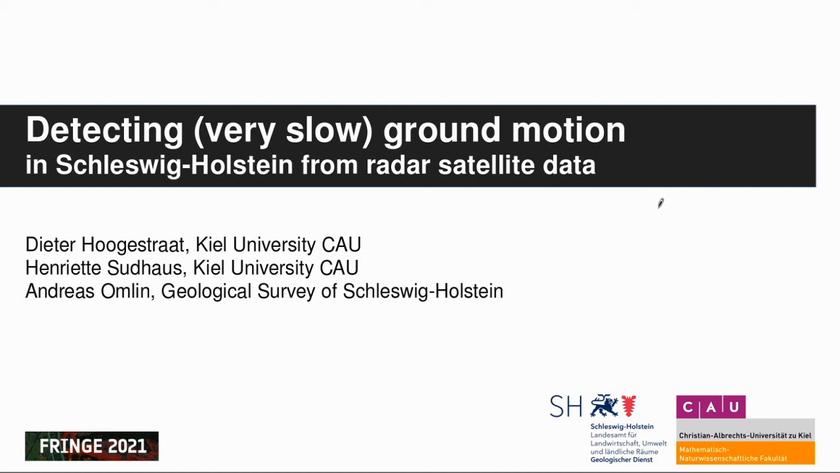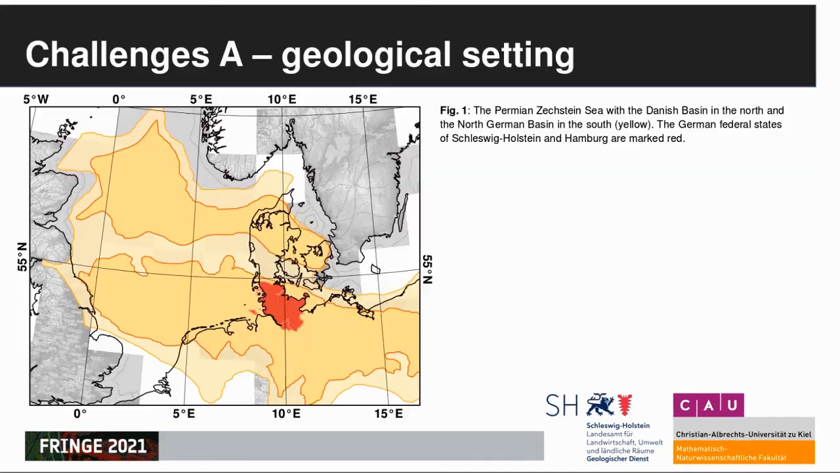My name is Hidde. I'm a geophysics master student at Kiel University, and even though you can't see me, I would like to tell you a little bit about detecting very slow ground motion from radar satellite data over Schleswig-Holstein and Hamburg. To begin with, let's have a closer look at the geological setting.